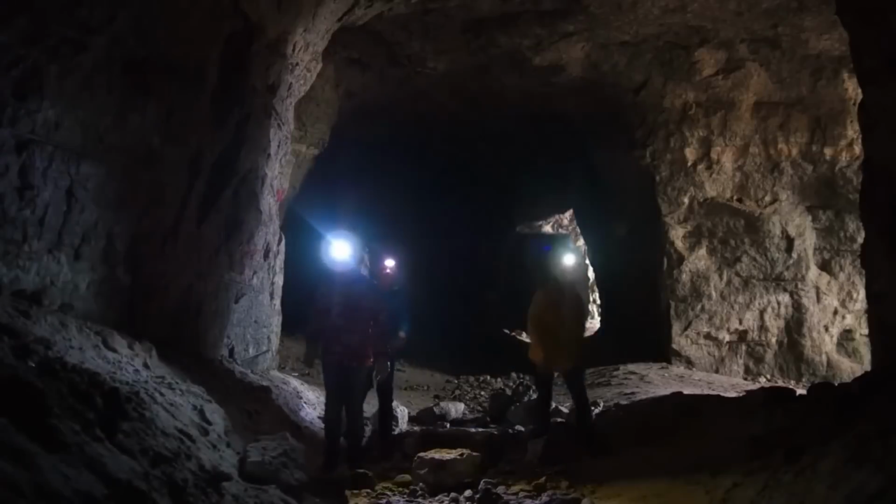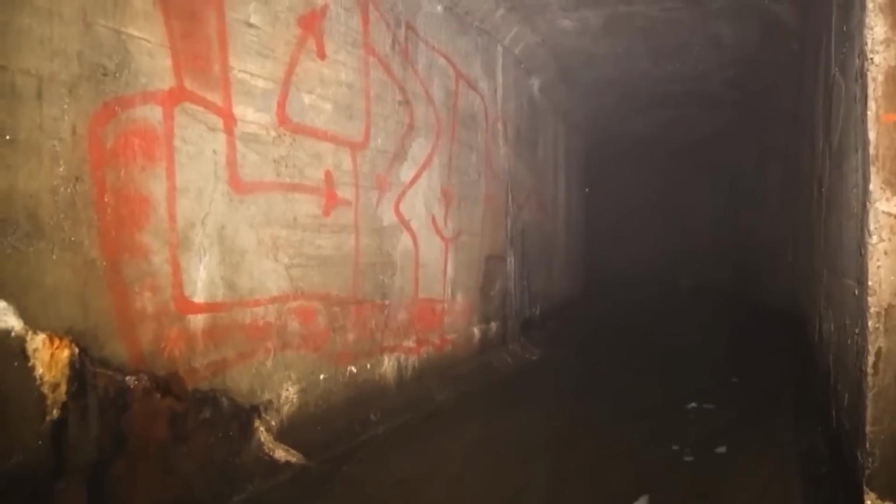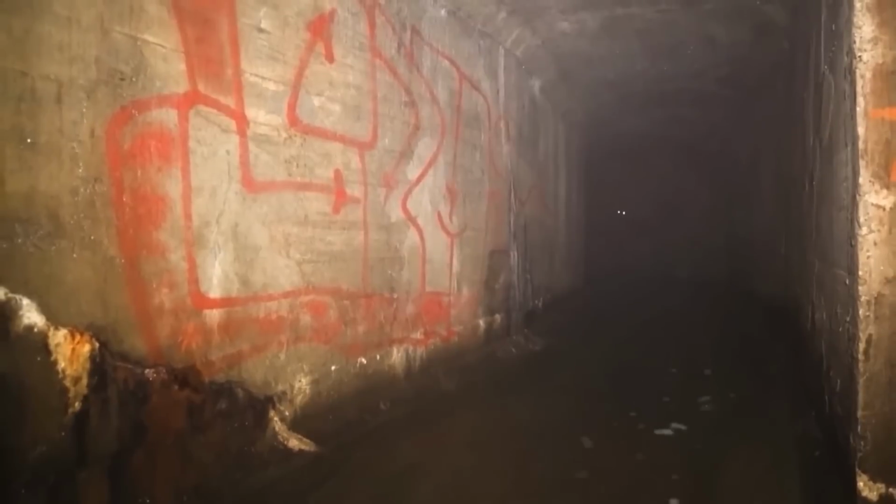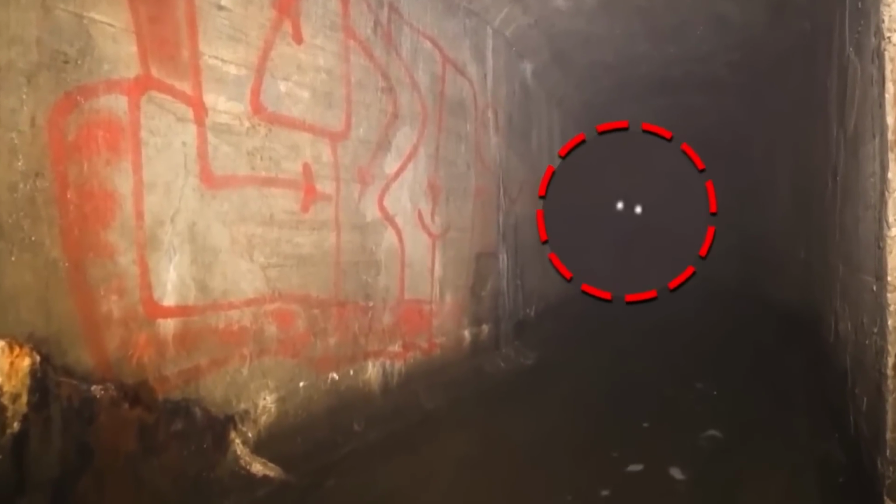When people started hearing weird noises coming from the sewers, they informed the authorities. However, even after investigating, there was nothing to be found, so they set a camera under there. And this is what the camera recorded: a pair of glowing eyes. Like the creatures came to inspect and quickly ran away after seeing the camera. Pretty scary, don't you think?